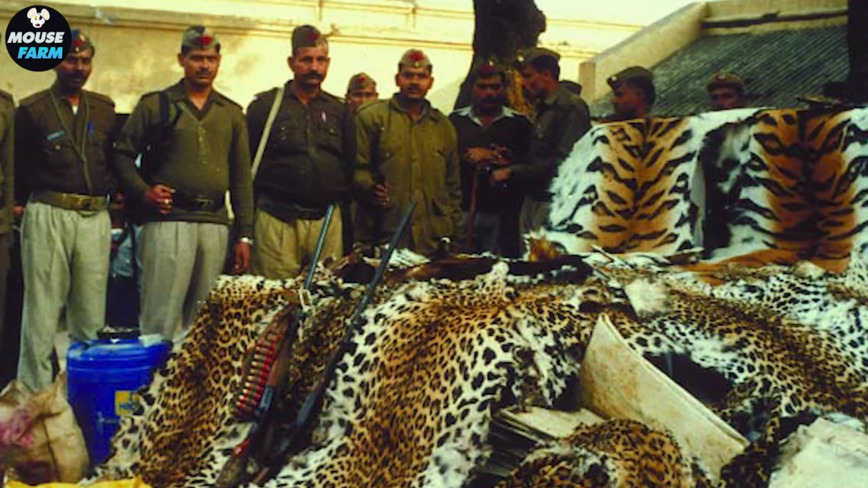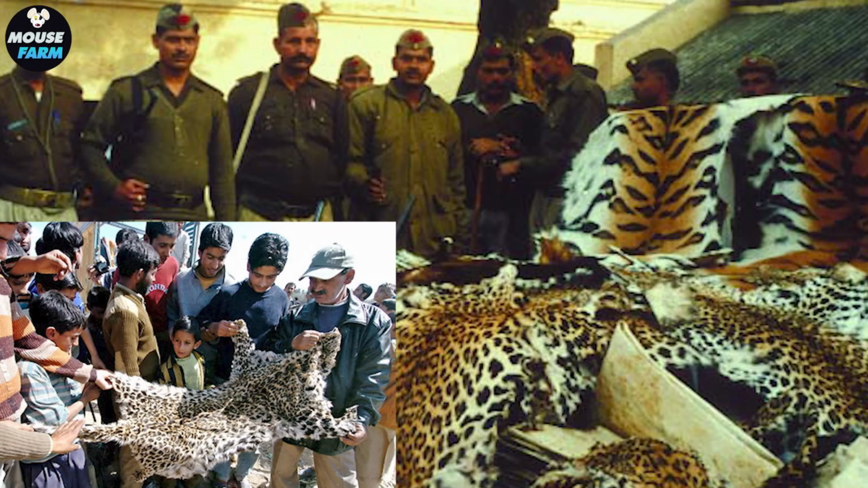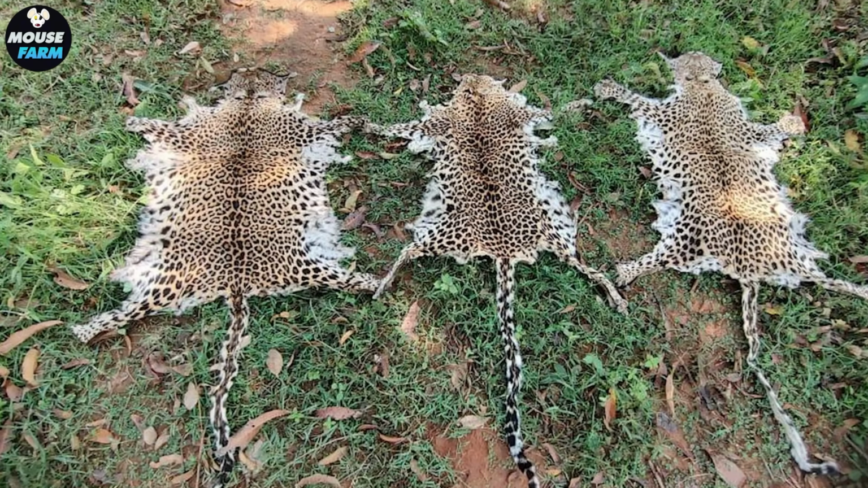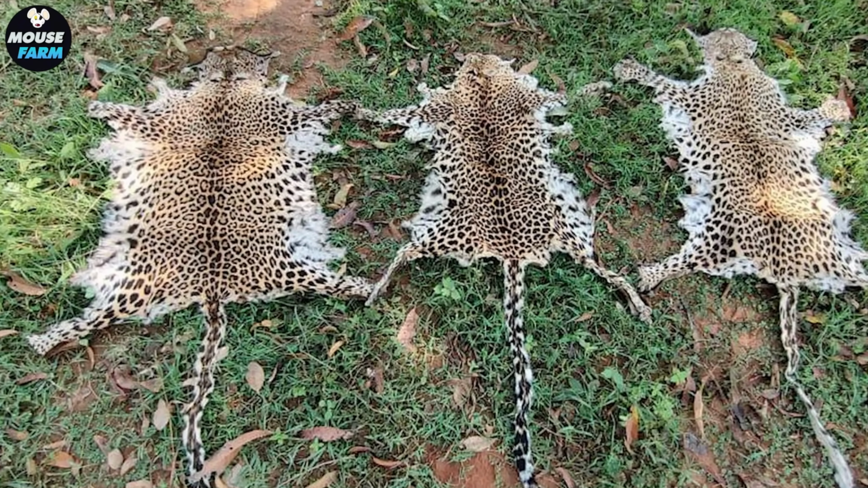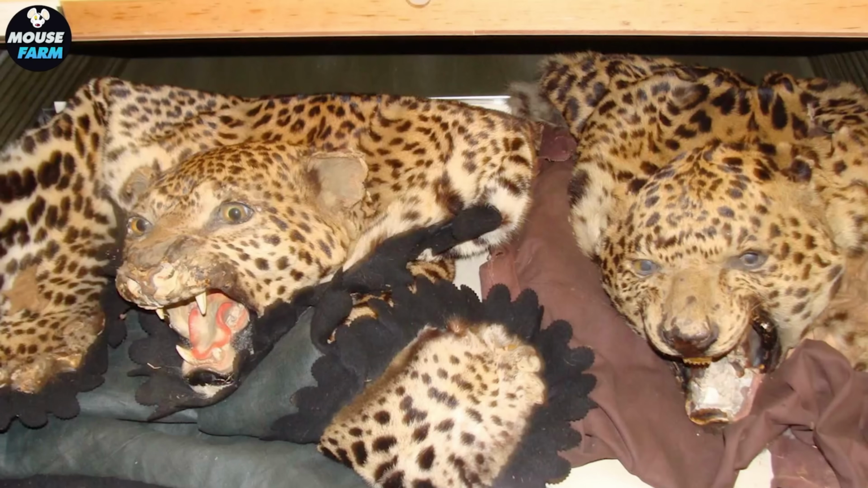However, the hunt remains controversial, with some accusing the hunter of exploiting Hannibal to obtain his precious coat, turning necessary protection into a trophy pursuit, sparking fierce debates about conservation and ethics.